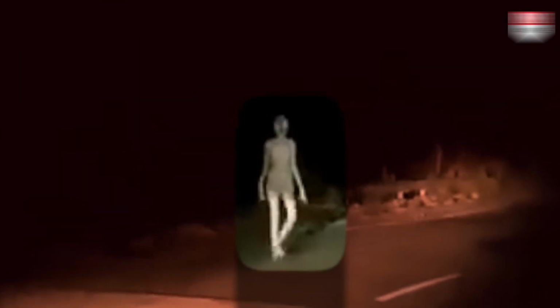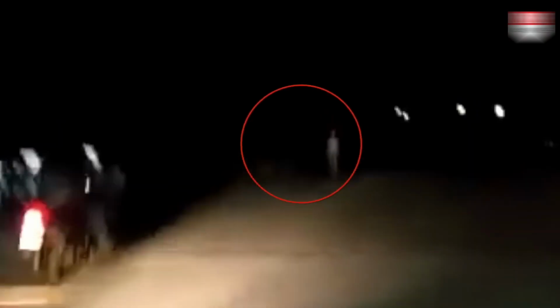out of the darkness. As they get closer, they can be heard talking to each other about how scared they are of the figure. At the end of the short video, the person can be seen turning around to face the group before continuing down the road and disappearing into the night. Some people think it was a ghost, others say it was an alien. So that as many people as possible could see the video, the person even mentioned NASA in the tweet.